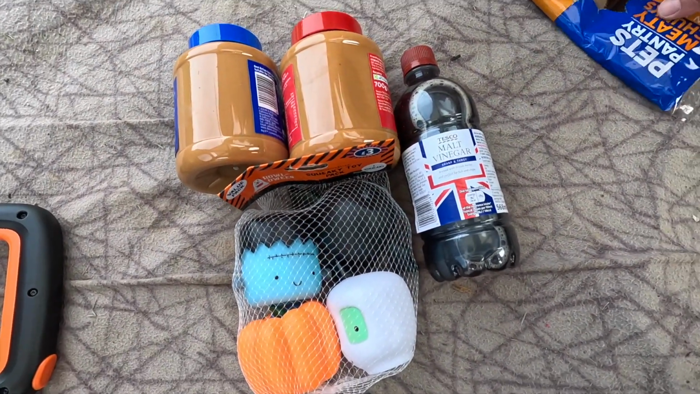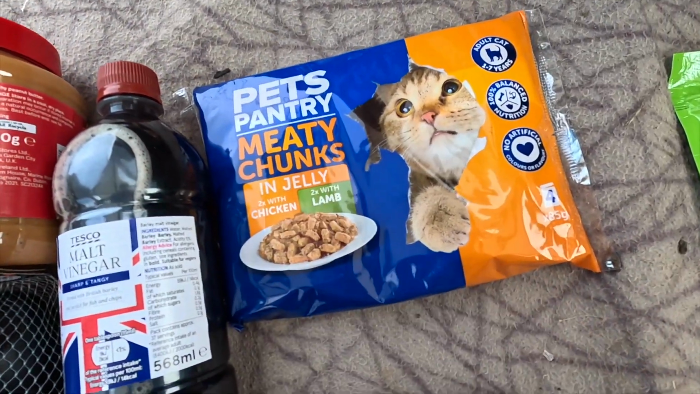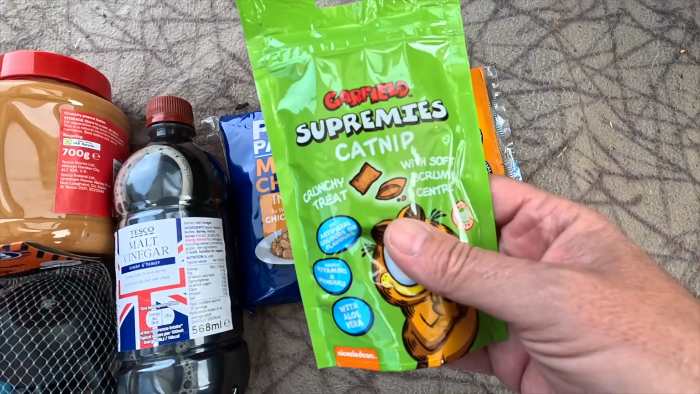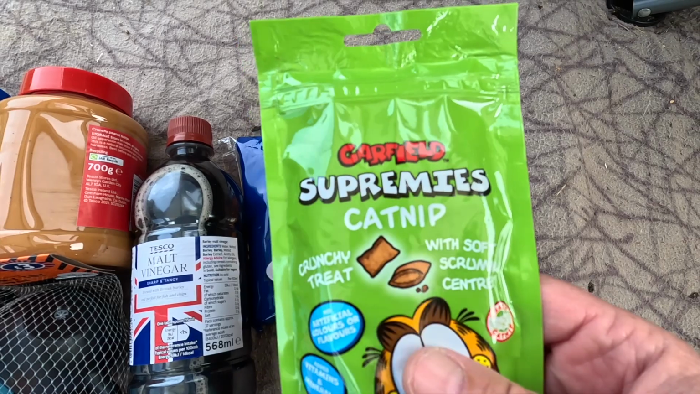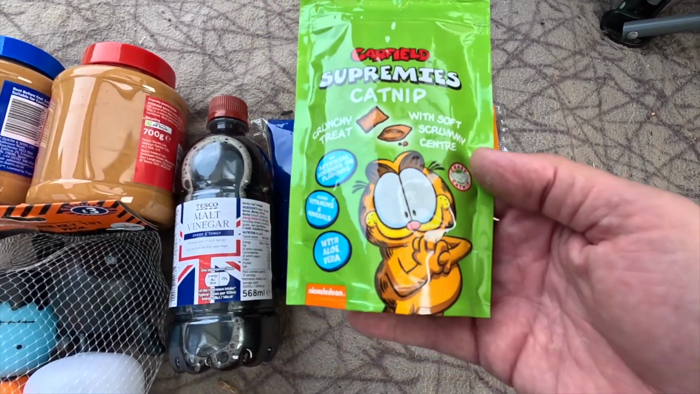And I thought I'd treat the cat, because we know we've got a cat in there now, so we've got some meaty chunks in jelly, chicken and lamb. And some Garfield Supreme's catnip. Crunchy treat with soft scrummy centre.